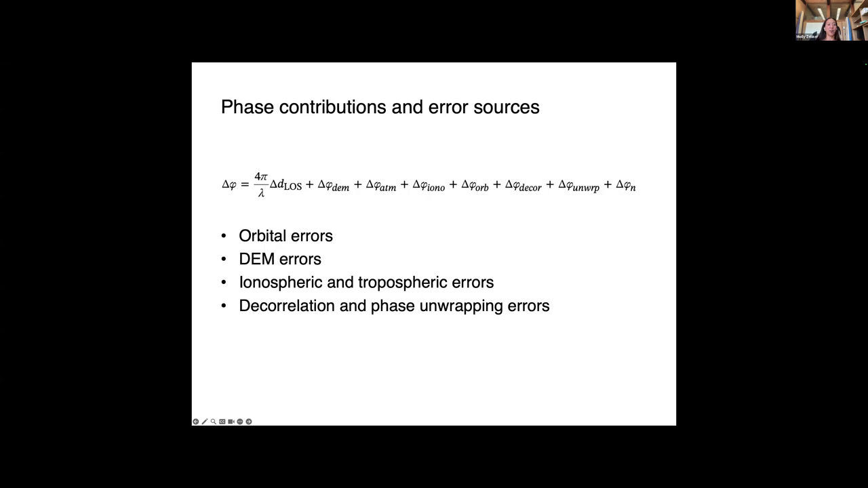So now that we have our interferograms and we've seen how to unwrap them, if we want to interpret our data, there are several contributions to our phase signal that we need to consider or at least be aware of. So if we start with our change in phase, this is what our interferogram measures.